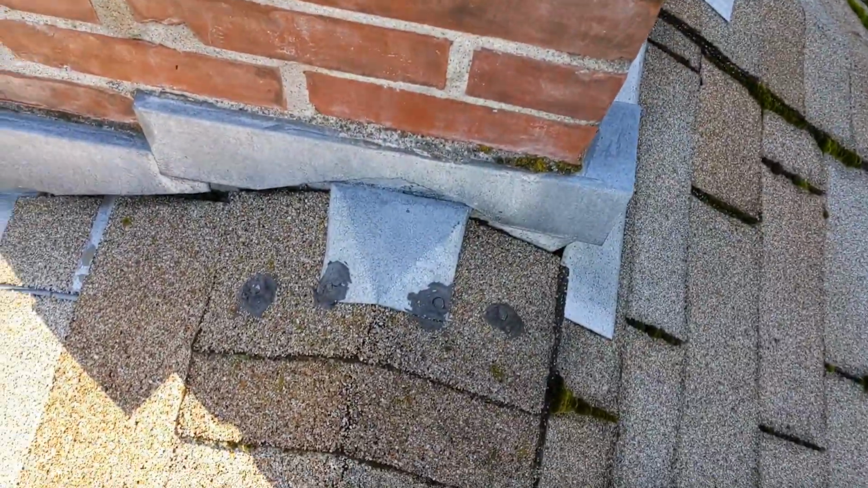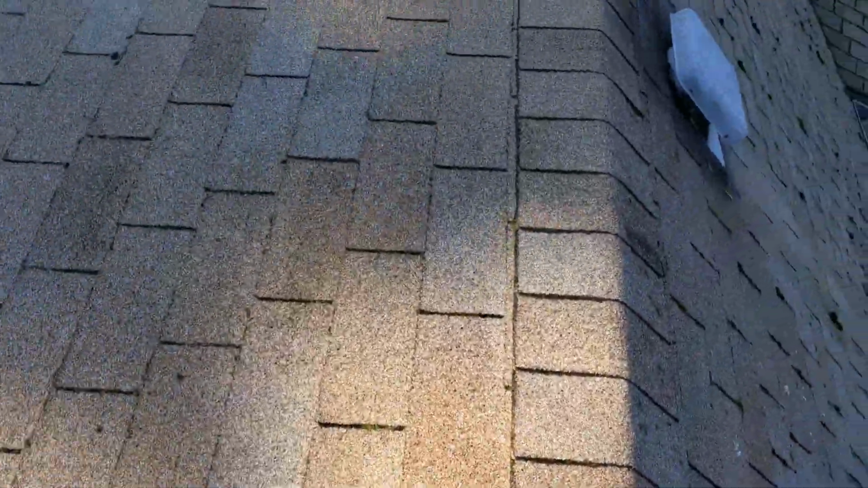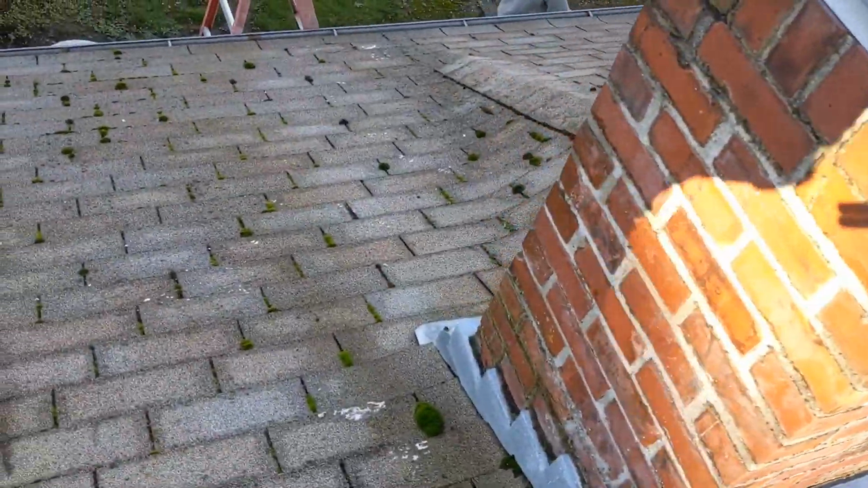At least they made an effort to caulk all their nails. I'm not sure if this person was necessarily the best roofer, but they made a good effort, and the roof doesn't have any major problems.